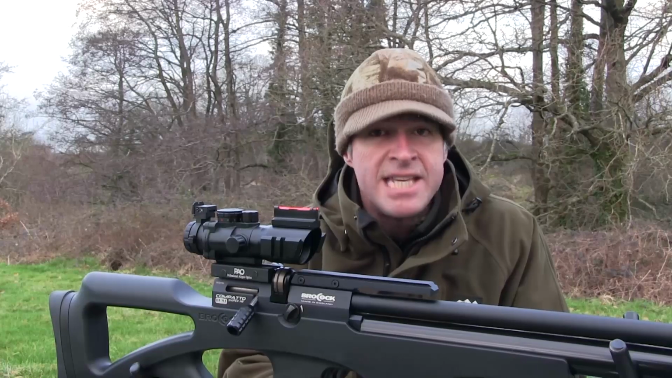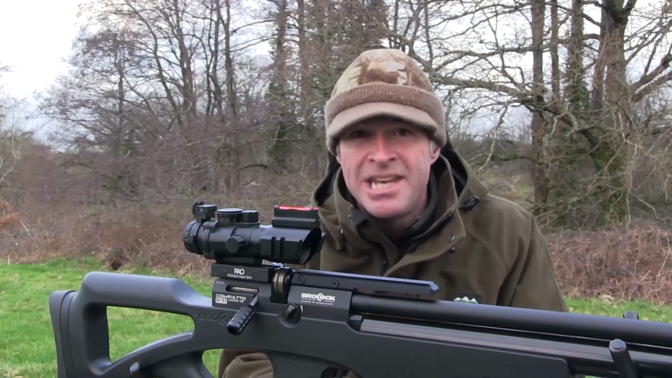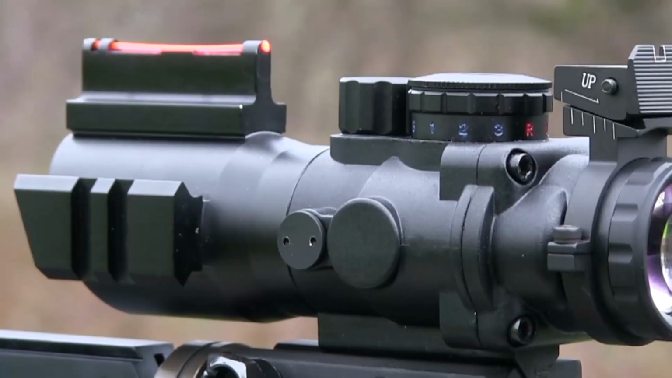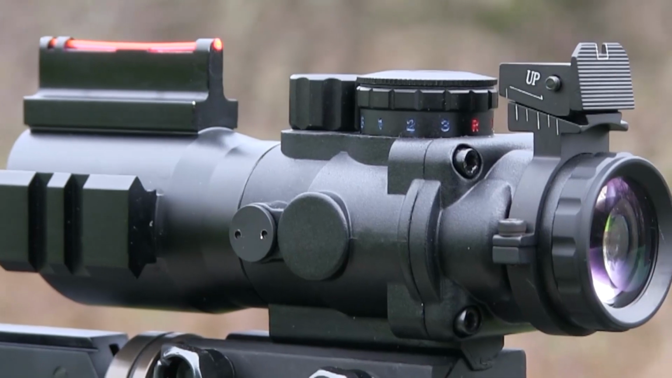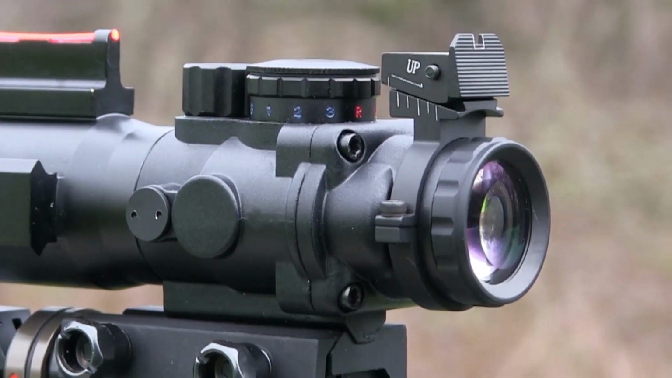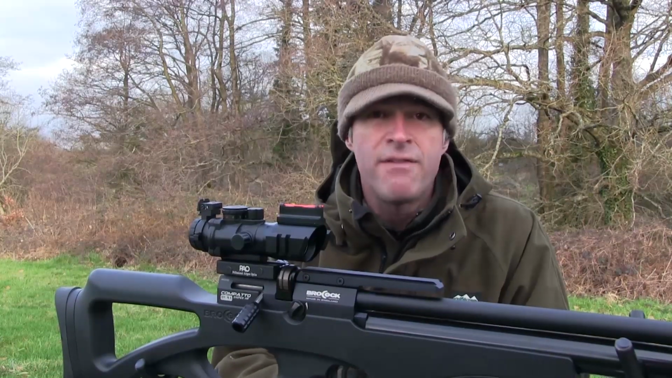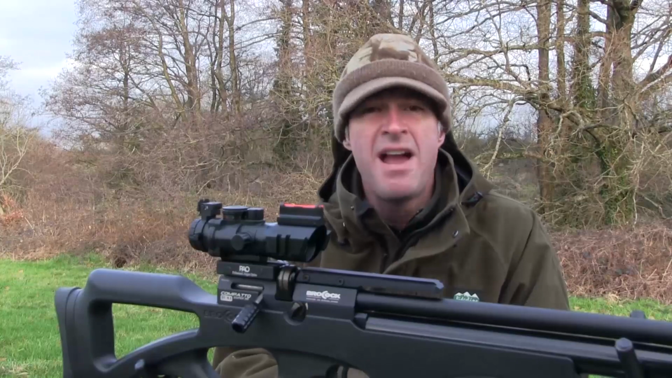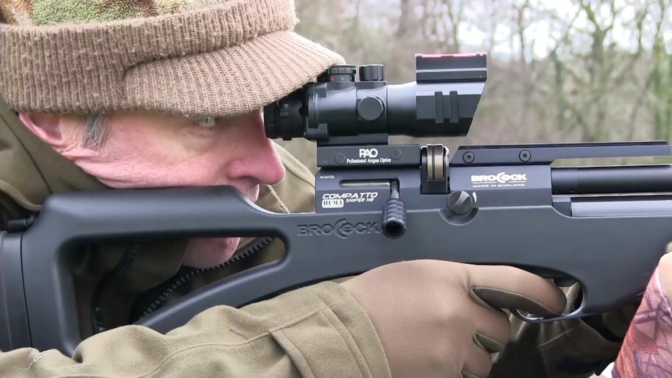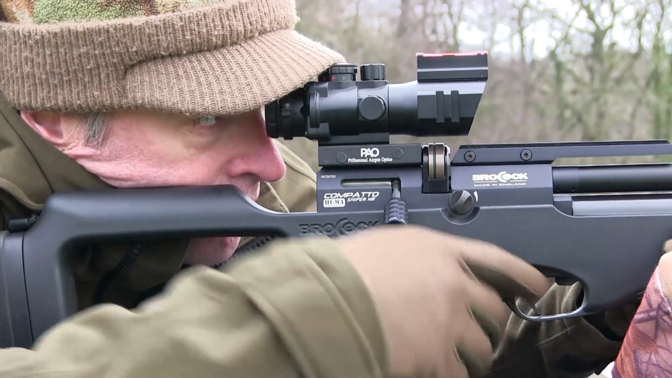It's also very tough. Made from aircraft grade aluminium with a black anodised finish, it's waterproof, shockproof and nitrogen purged to stop it from fogging up. In short, it should cope very well with heavy field use. Not only does this scope have a comparatively wide field of view, it also has a very close eye relief, virtually zero distance. That means it's really well suited to bullpup and semi-bullpup airguns like this one.